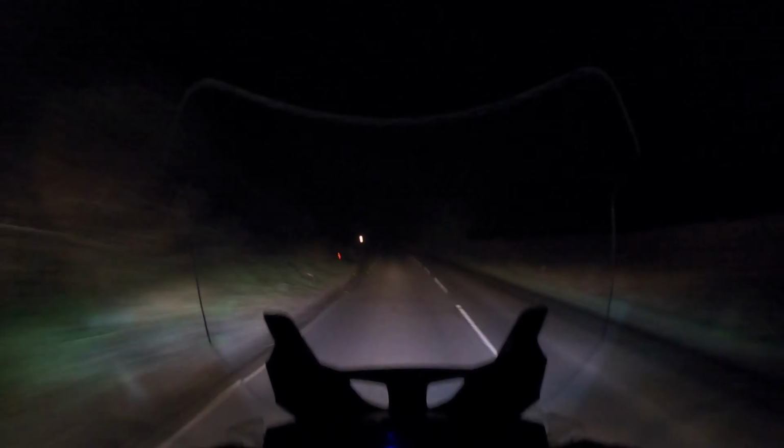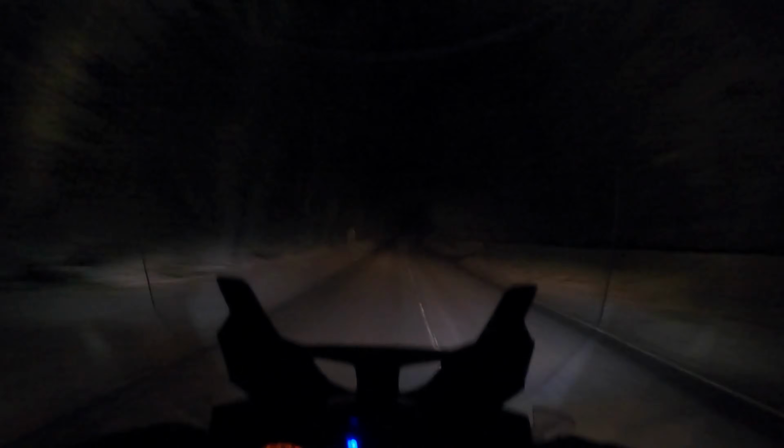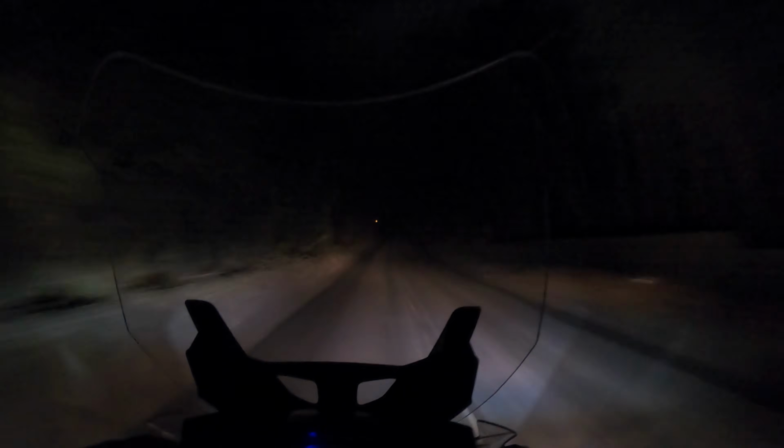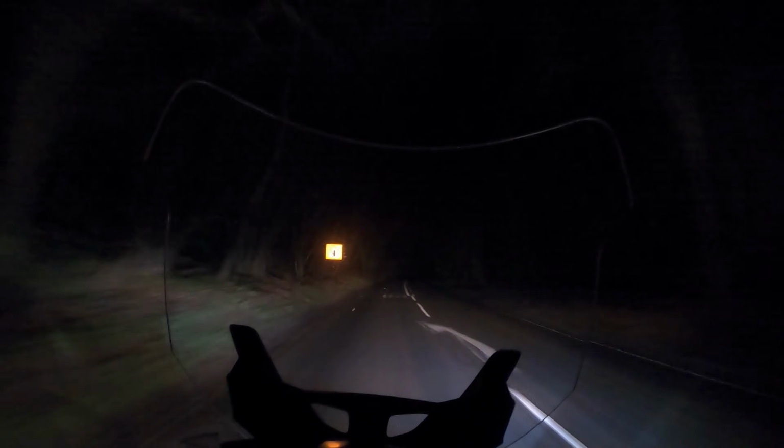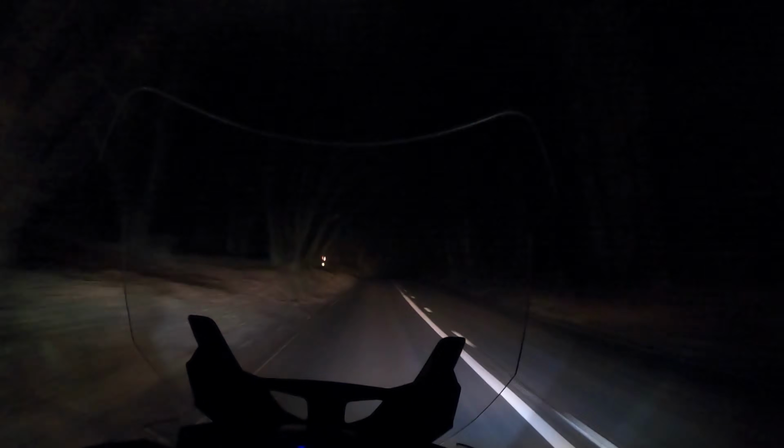I always try to get my main beam up as quickly as I can once I've got those oncoming vehicles past me, but not too early so that I dazzle the driver. Of course, with the lights coming towards you, you are essentially going into complete darkness, because the lights are creating that extra field, if you like, that stops you seeing well up that road.